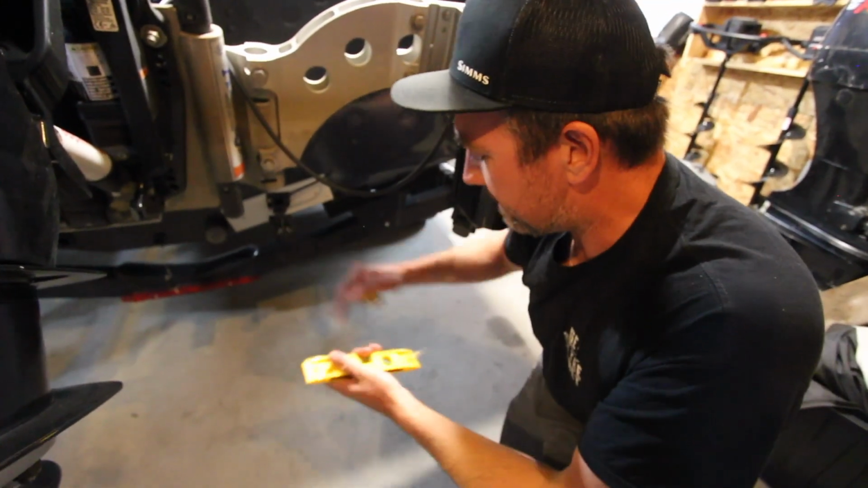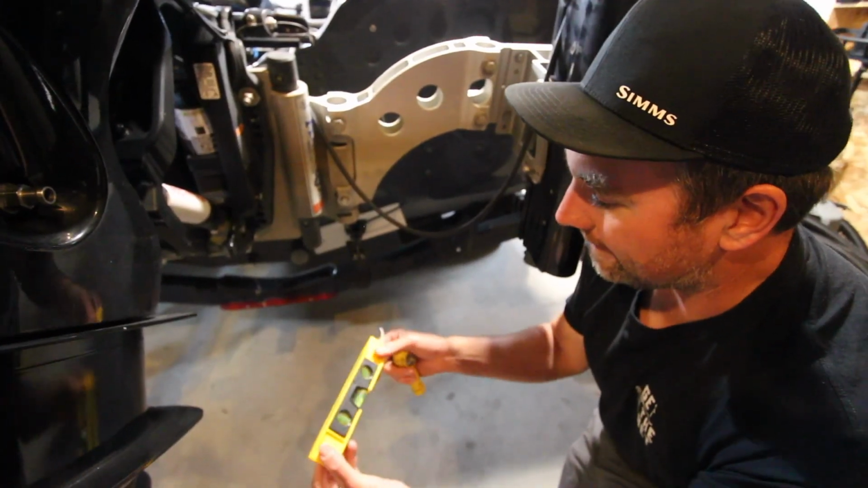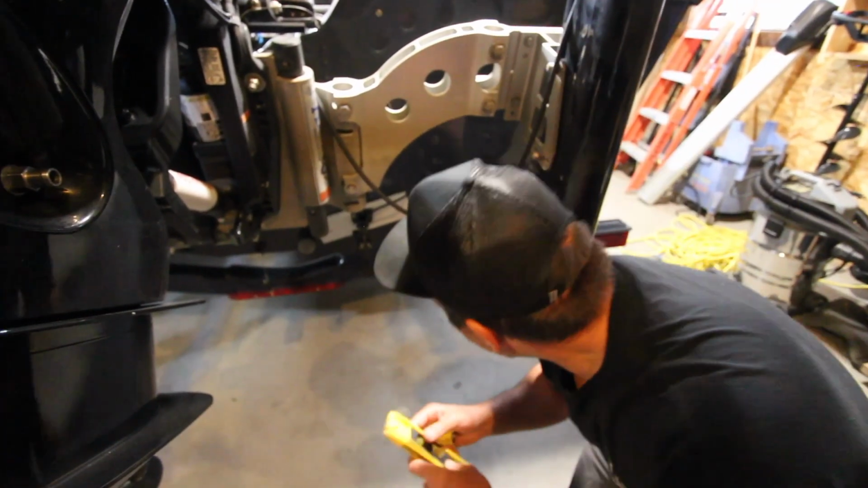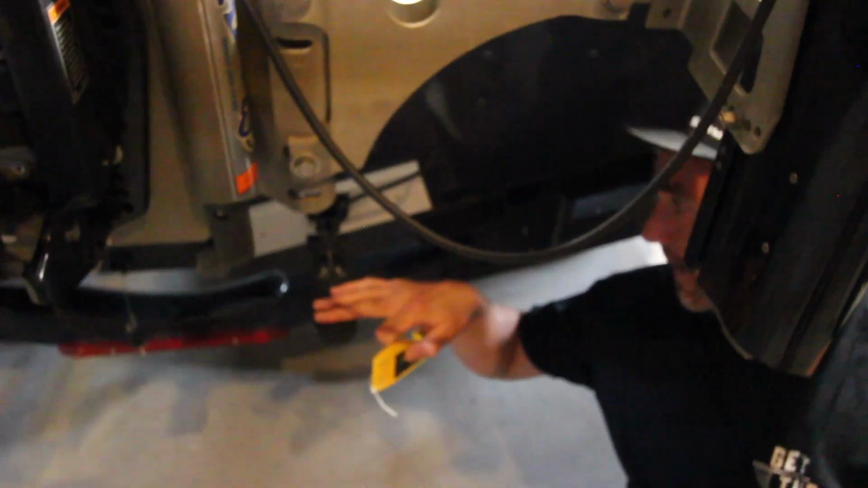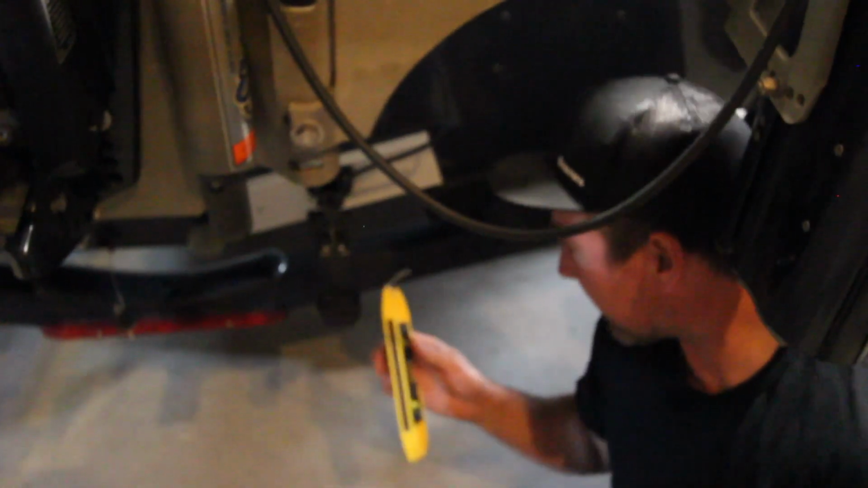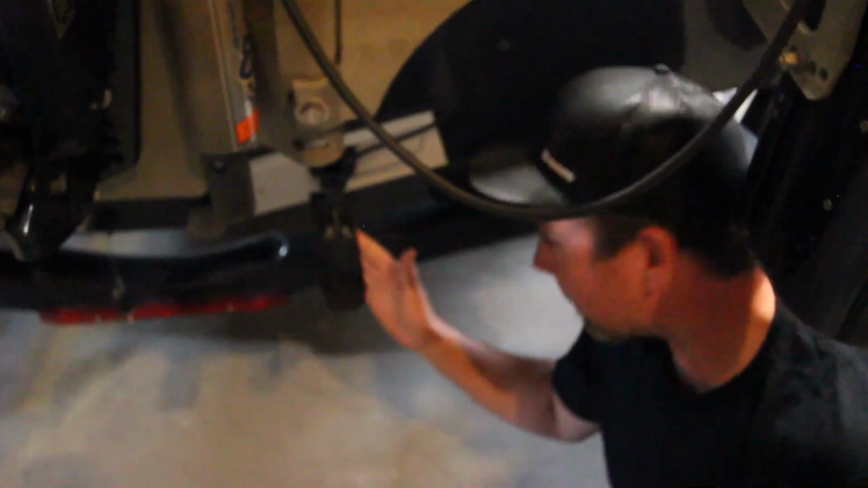But you'll see it's nice and balanced here. This is like a dollar store level. All my good ones are out at the cabin I'm building right now, but it's level that way, plumb, whatever you want to call it. But this is the real important part here. There's a couple important factors.